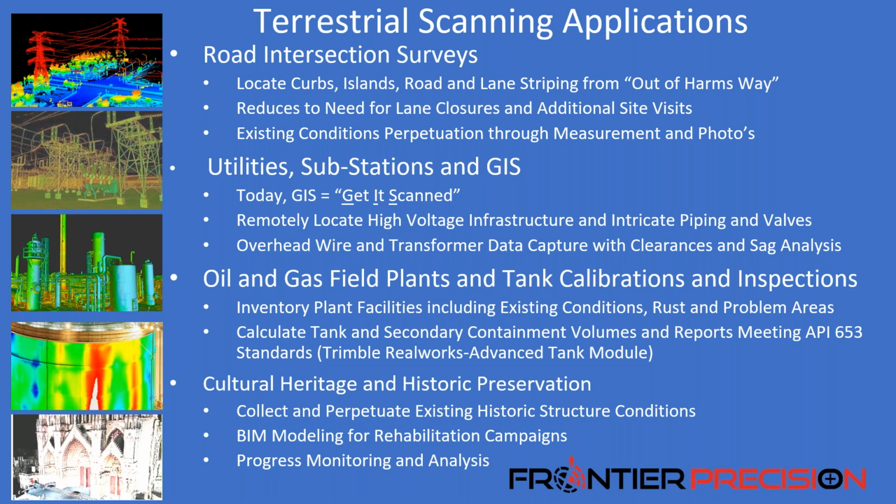The utilities, I like this, get it scanned, the GIS. The overhead wire and transformer data capture and clearances. We've had several customers that have started doing this, especially the overhead power transmission lines. TBC now has the extracting line features, and it's becoming really popular.